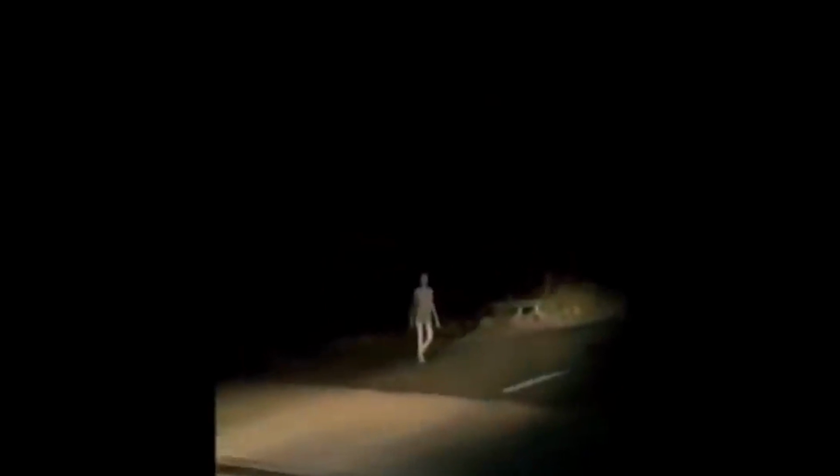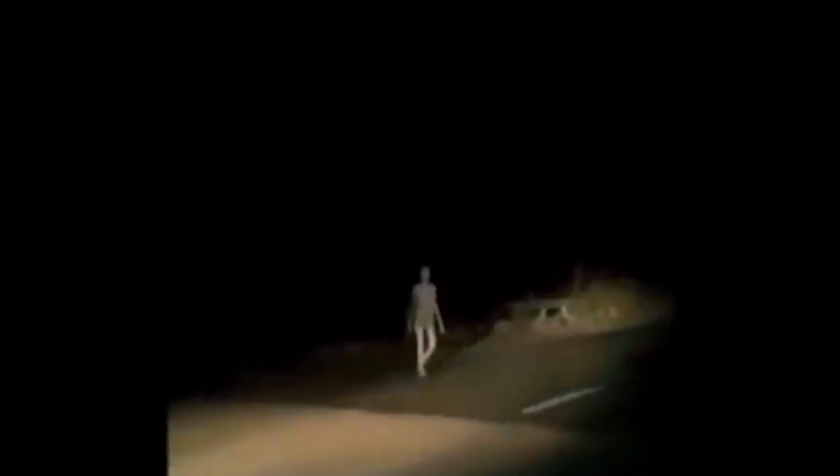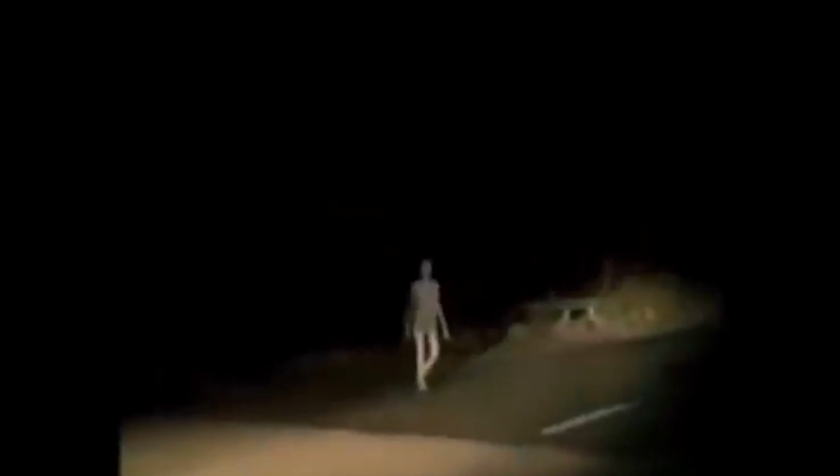The creature appears to be human, but its entirely white appearance raises questions. While it's possible that it could be a person dressed in all white clothing, the mystery remains as to why someone would be on a dark road at this time of night.